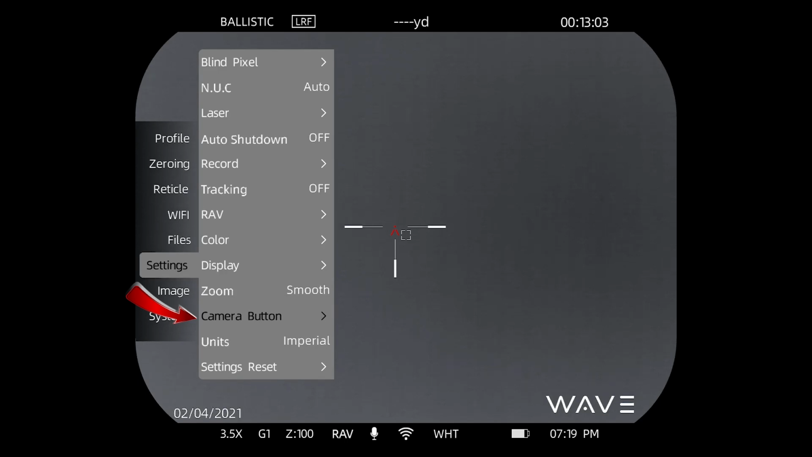This is an interesting feature. Traditionally, if you want to activate video recording, you would long press the video record button. If you wanted to take a photo, you would quick press the record button.